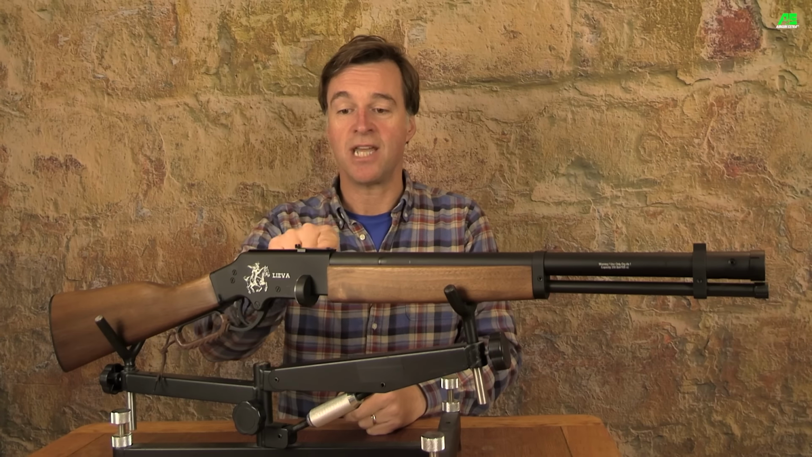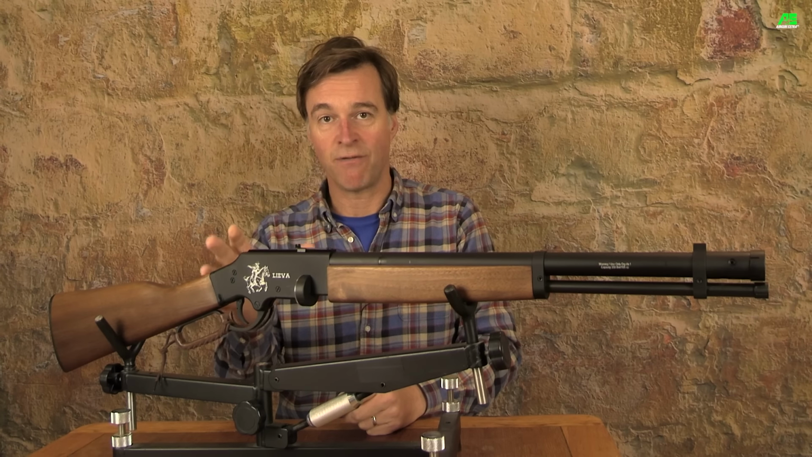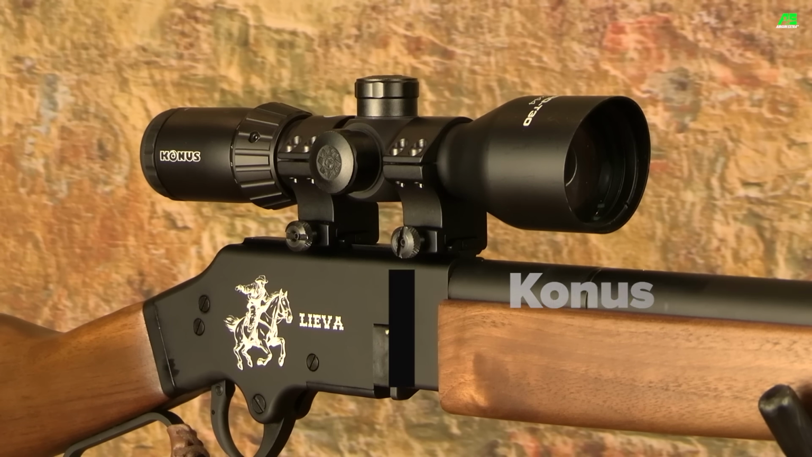You can also see that you have a dovetail rail on the top of the action block, and that means you can fit a telescopic sight, and it turns out that this little PCP is more than accurate enough to warrant fitting a set of tellies. More on that in a moment.